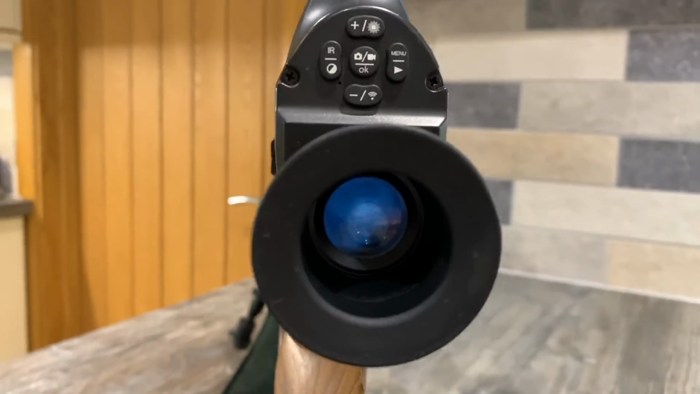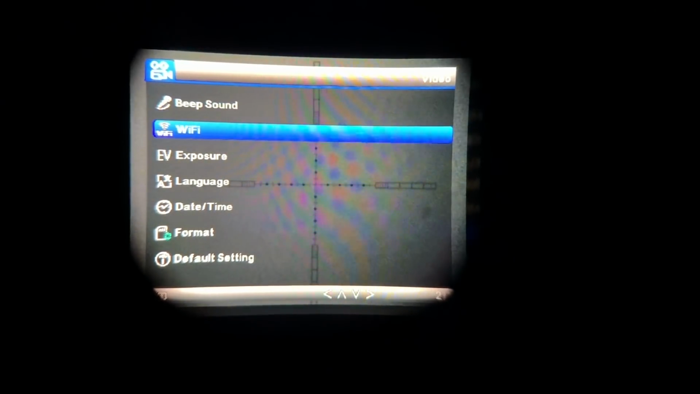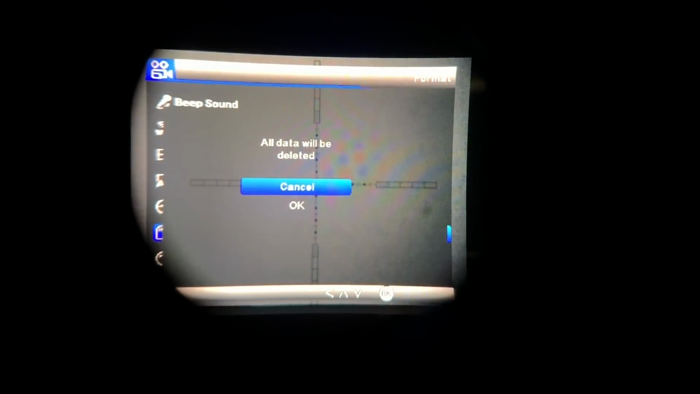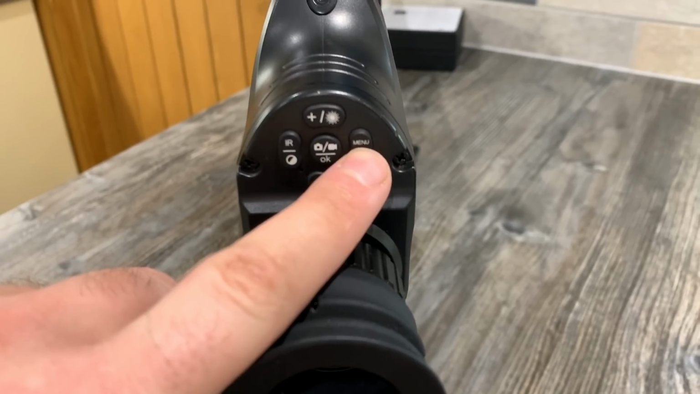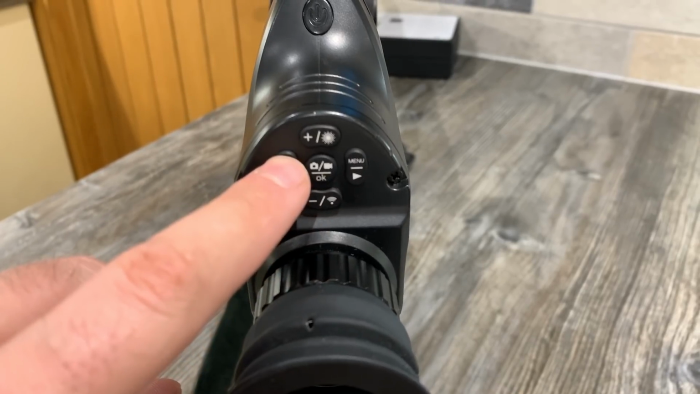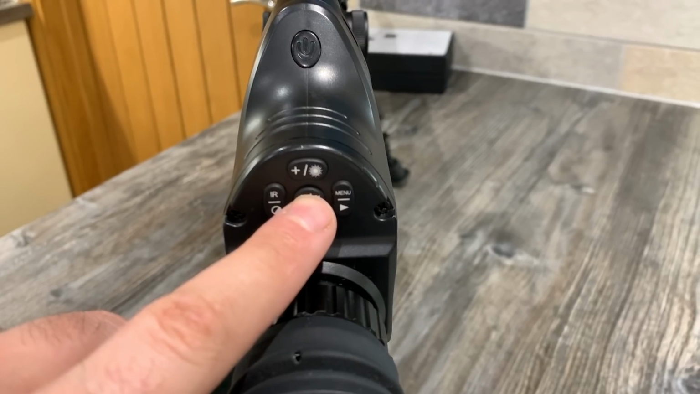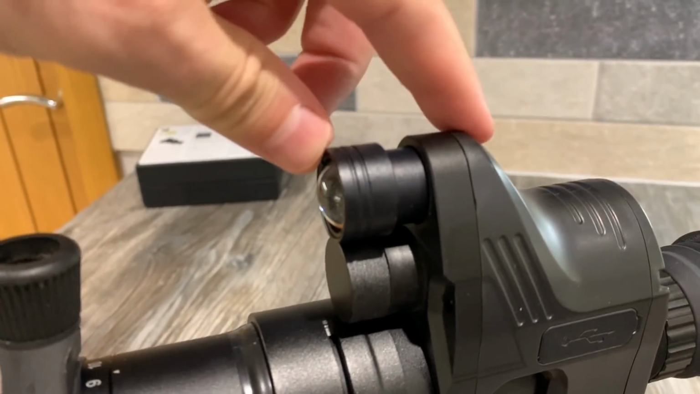I found navigating the unit very easy and quite intuitive indeed. The power button also doubles up as your standby button as well, so you're not draining the battery while you're out in the field. Hold it down for 3 seconds to power it on or off, and hold it down for 1 second to put it into standby mode. You can navigate the actual menu itself by highlighting the menu, and each of the up and down arrow keys also, if you hold them in for a further 1 second, will activate your Wi-Fi. The center button is the OK button, but you've also got other functions for each button as well.